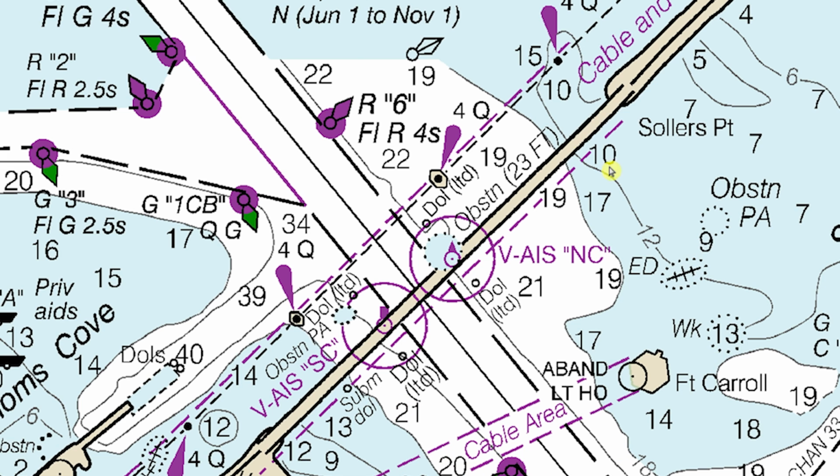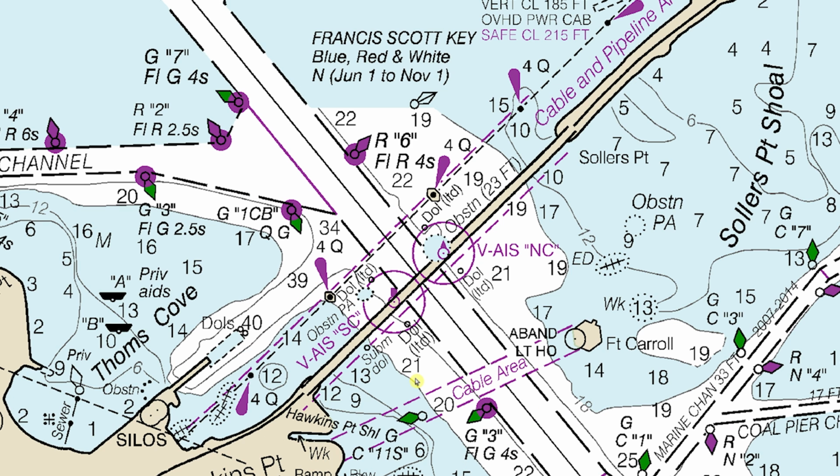See, when we look at the depth charts for the harbor, these two circles represent the two sets of pillars, the center of the channel is right here, and there's your federal channel. So it's only 50 feet in between these two black lines. Anything outside of that, according to this, looks to be anywhere from 20 to 21 to 22 feet.